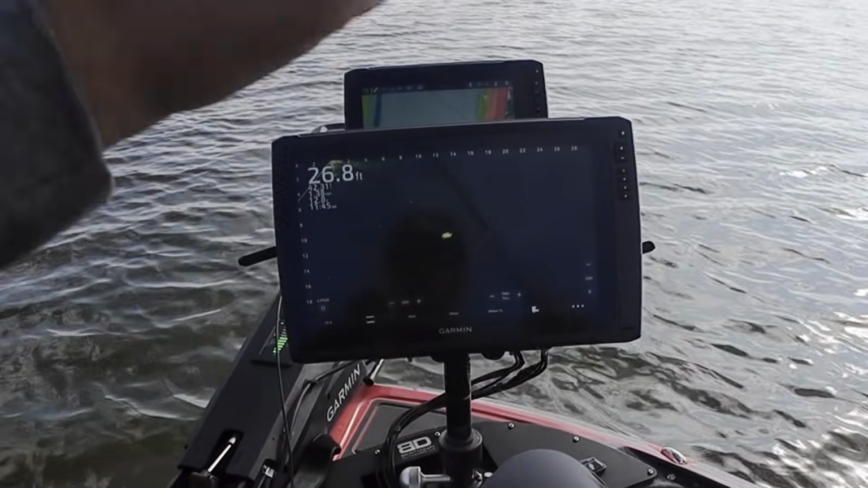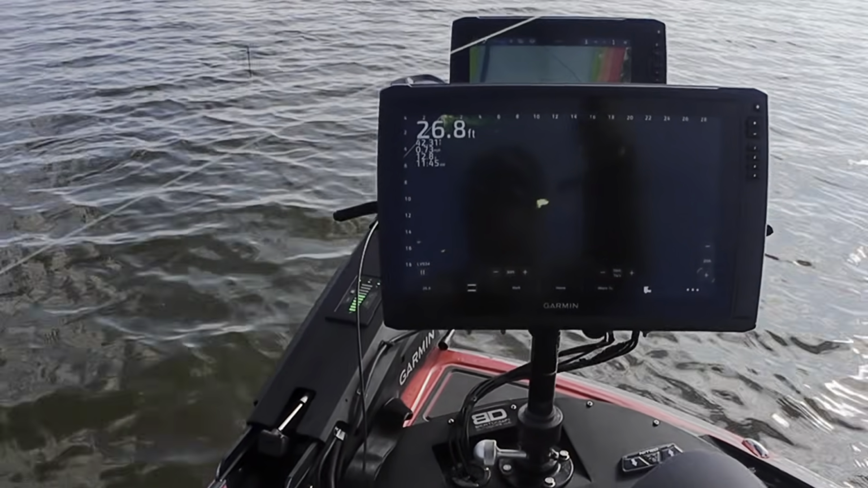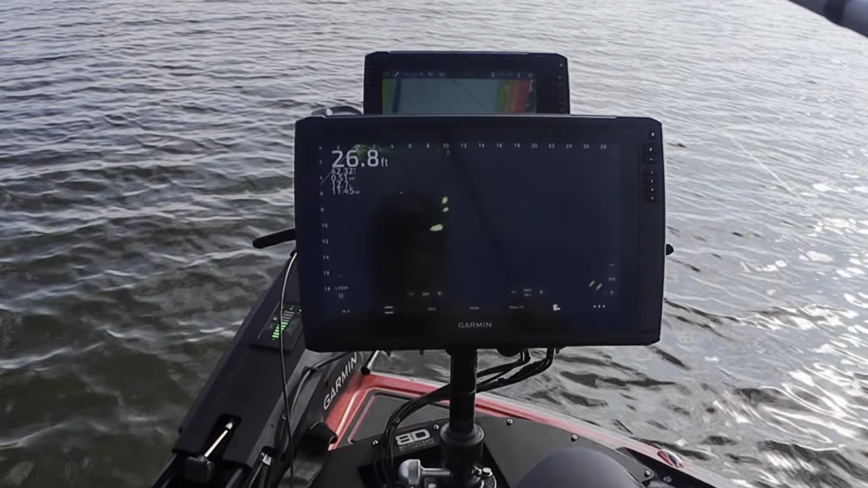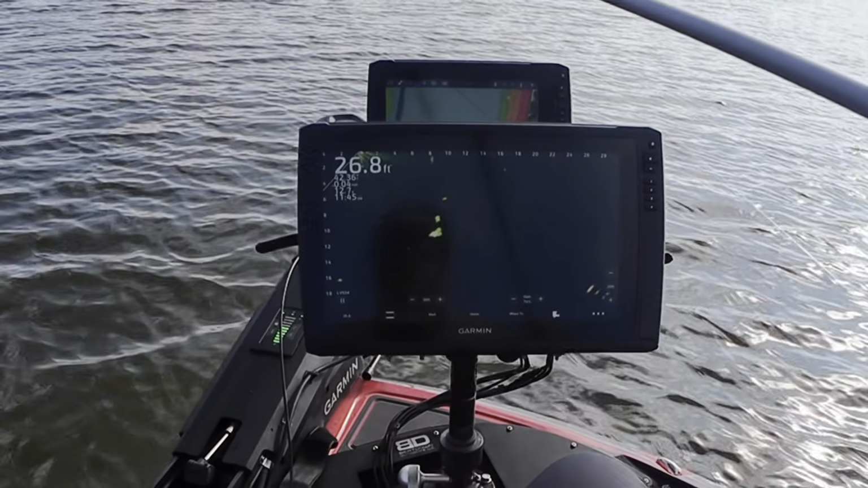Looks like a pretty nice one. About 10 foot deep, suspended out in the middle of nowhere. Let's drop that bait down. Right there.